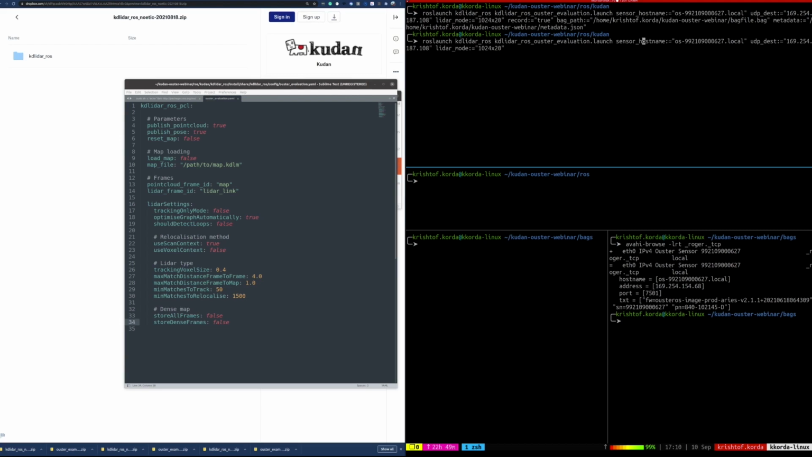So real quick, going over the command, ROS launch again, we're launching the KD Lidar ROS node using the launch file. We need to give it some information. We need to tell, okay, what sensor are you actually going to be playing live data from? So the sensor host name is one of the parameters. Remember we copied that earlier. That was this sensor host name down here.